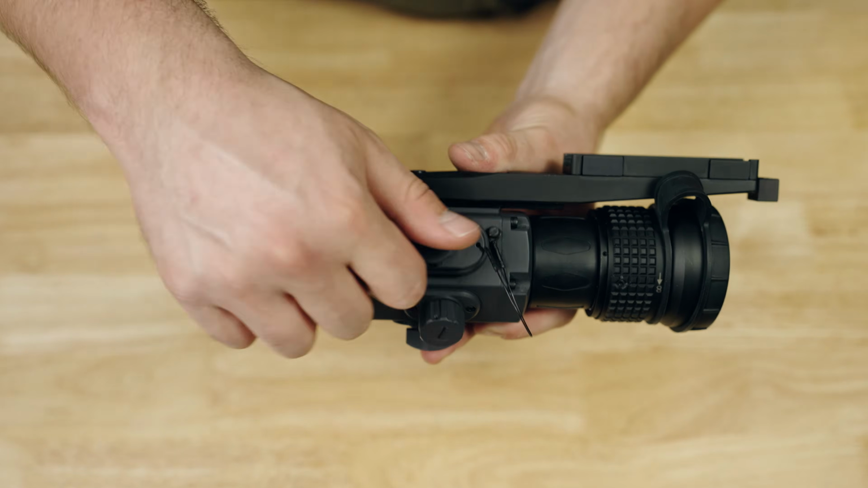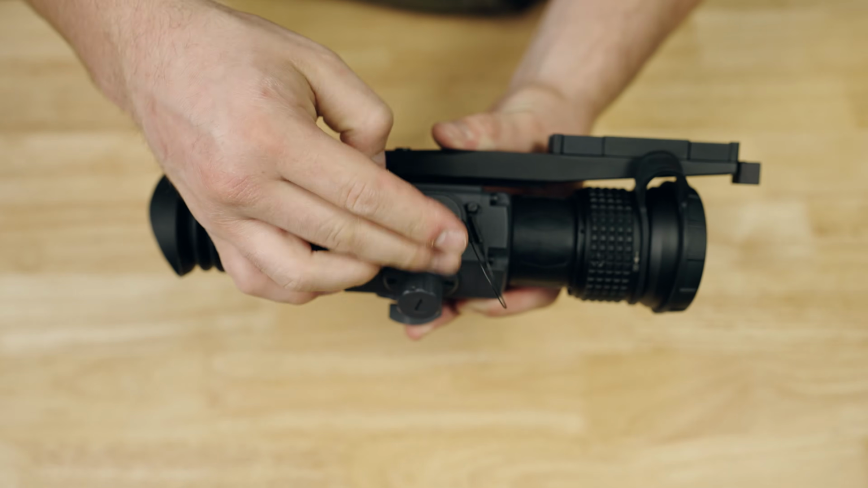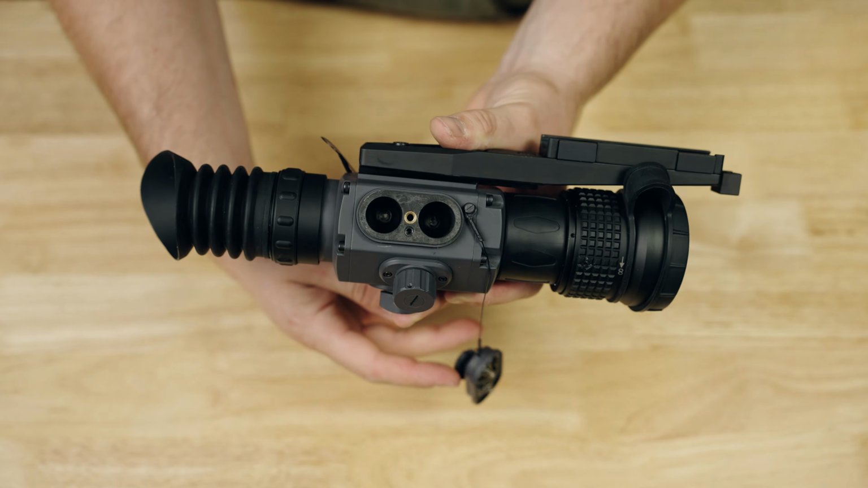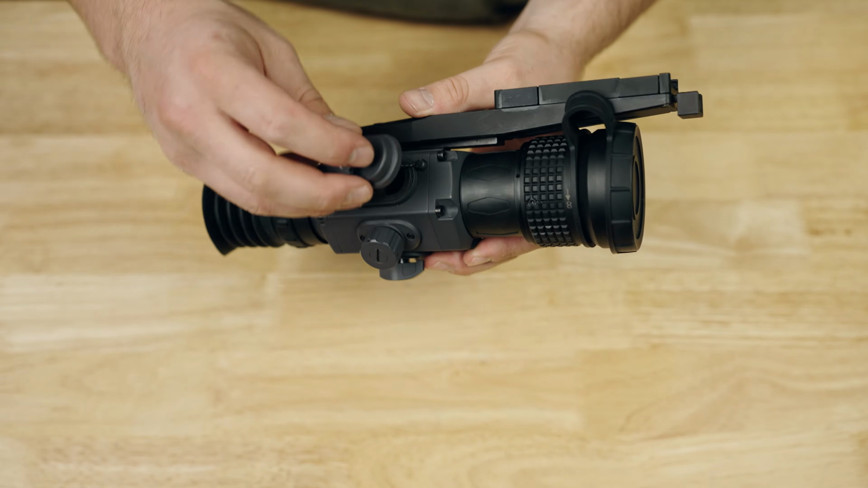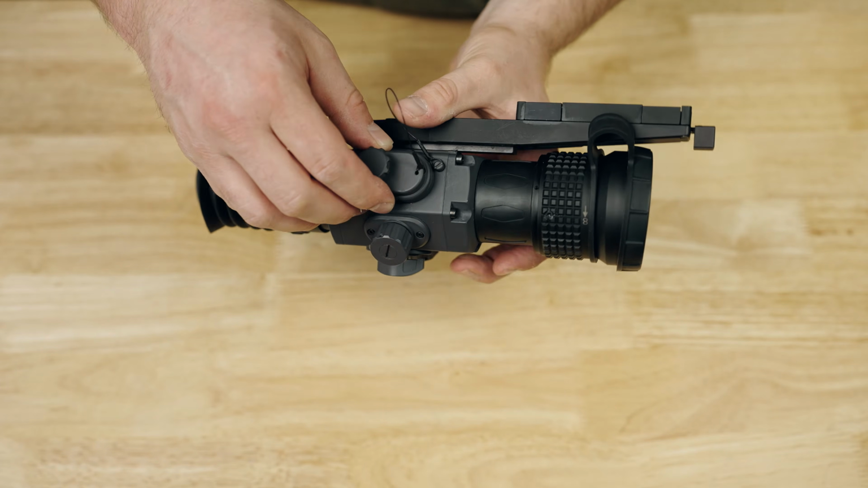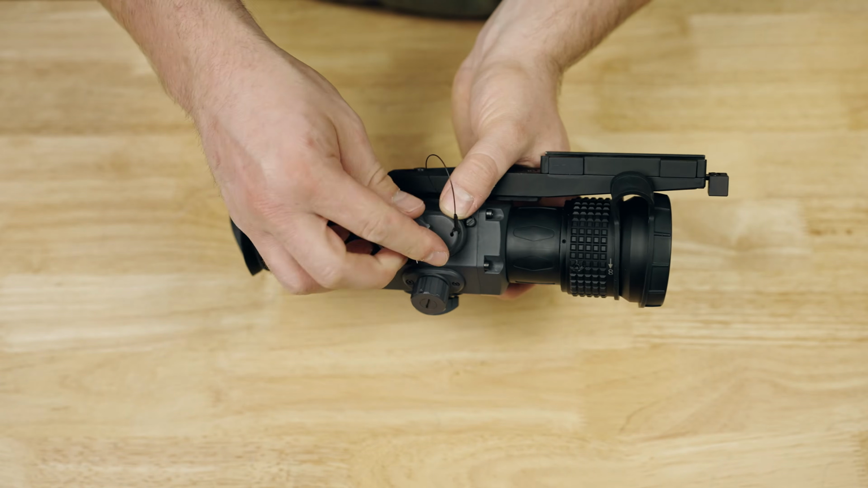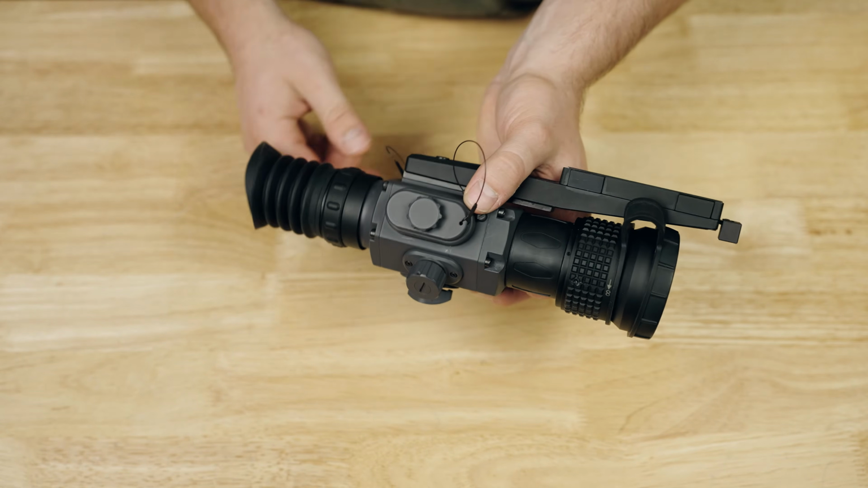Similarly, on the opposite side, there is a little set screw that you undo, which will reveal the battery compartment, which houses two CR123 type batteries. And once again, you have a really nice tether to make sure you don't lose this cap. So they really did think of everything, and it seems like they built it for pretty rugged use, for people that are truly going to use the optic for what it's designed for, which is out in the field, on a hunt, somewhere outdoors where you don't want to be losing small parts.